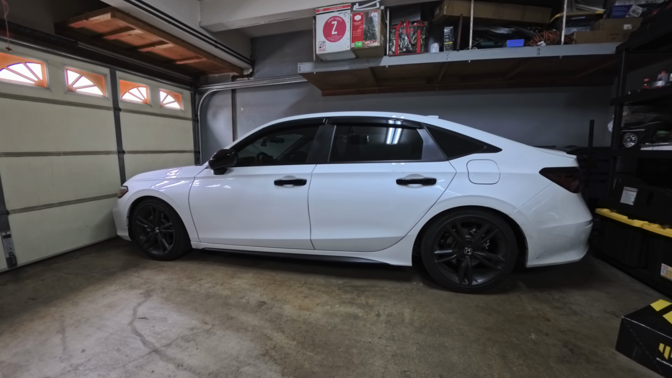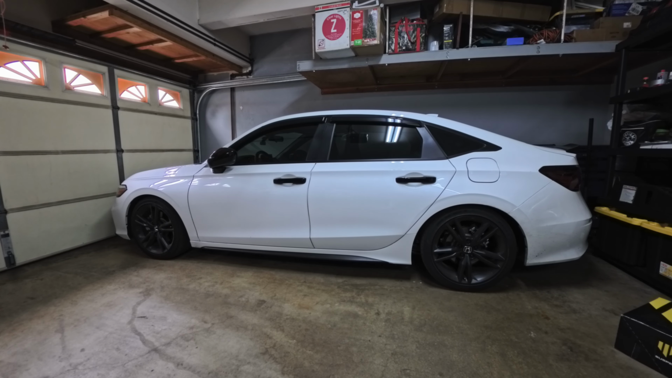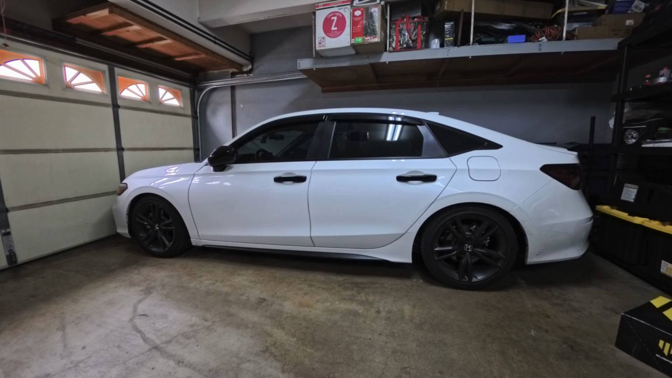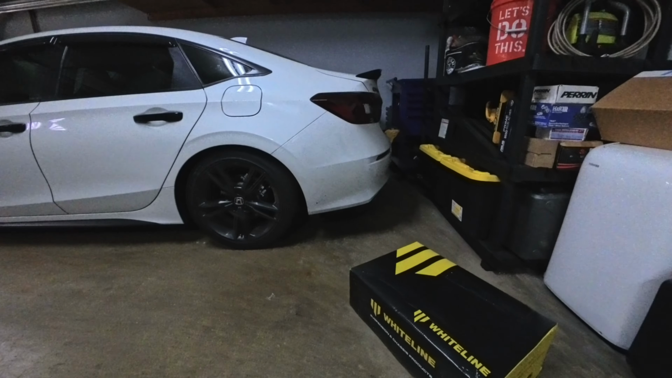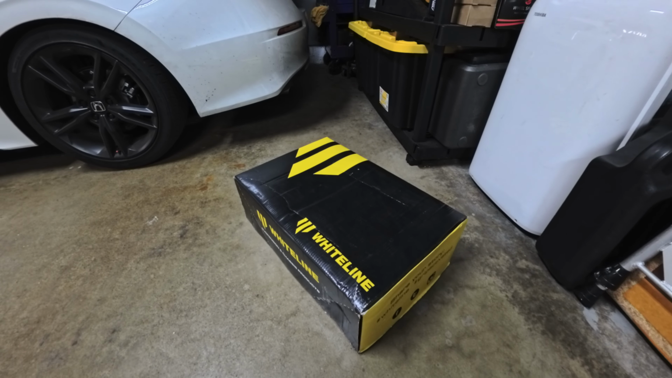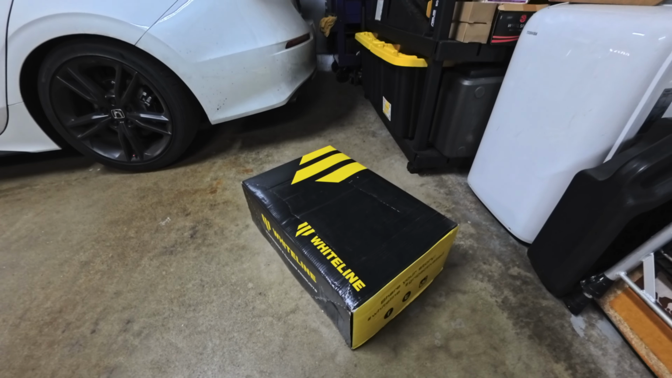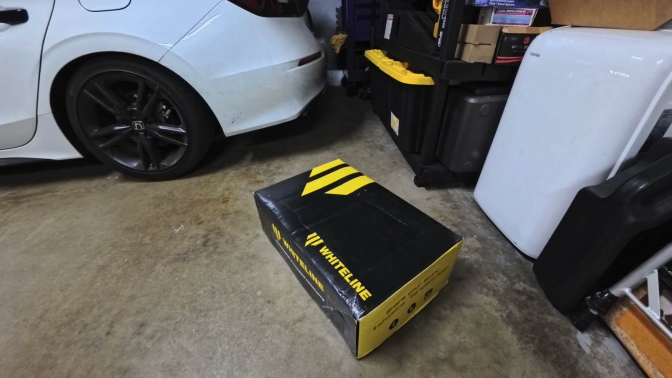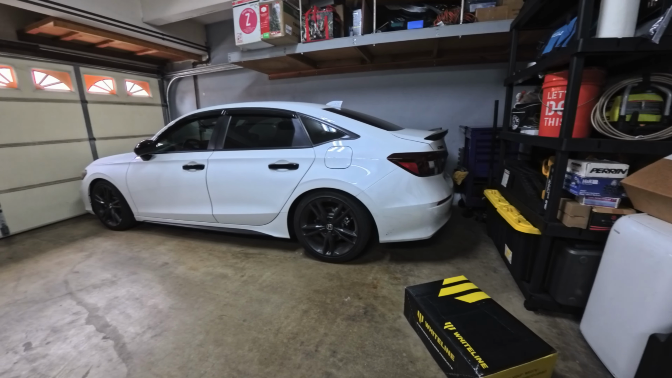And hopefully in this channel we get to build it together and you guys can see what potential this car has. Right now we are currently on lowering springs from Whiteline. I was a little bit skeptical at first, coming from Swift Spec Rs on my previous Honda Civic Si that I had. It was a 2024. Unfortunately, that car was totaled and I ended up getting a new one, a 2026 model.